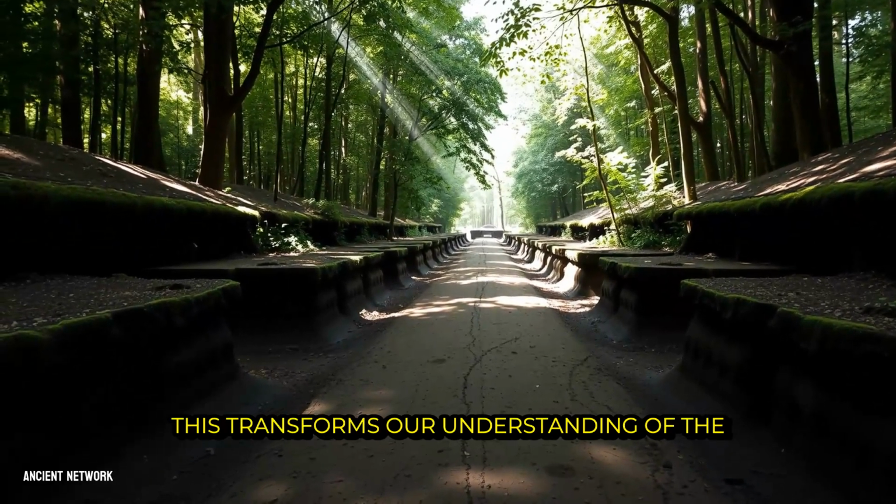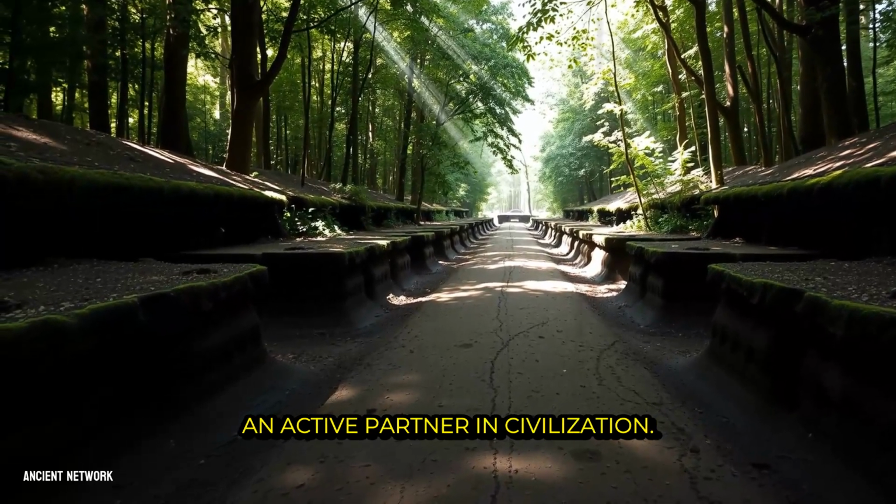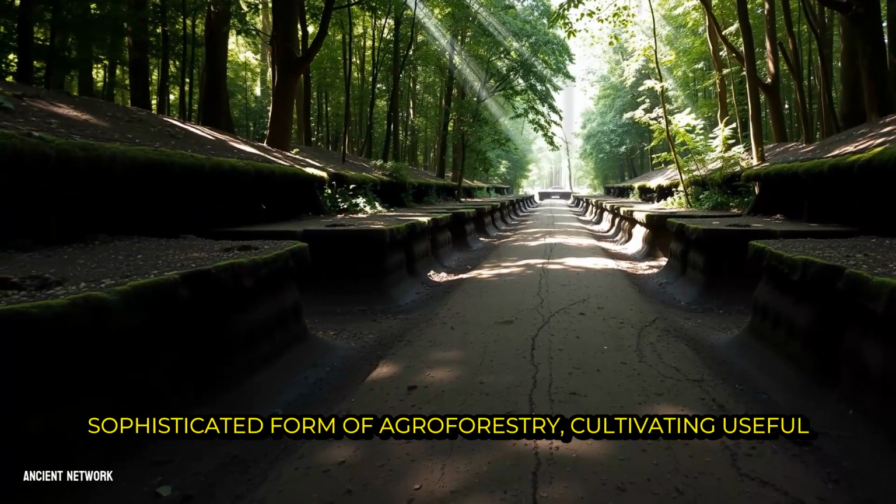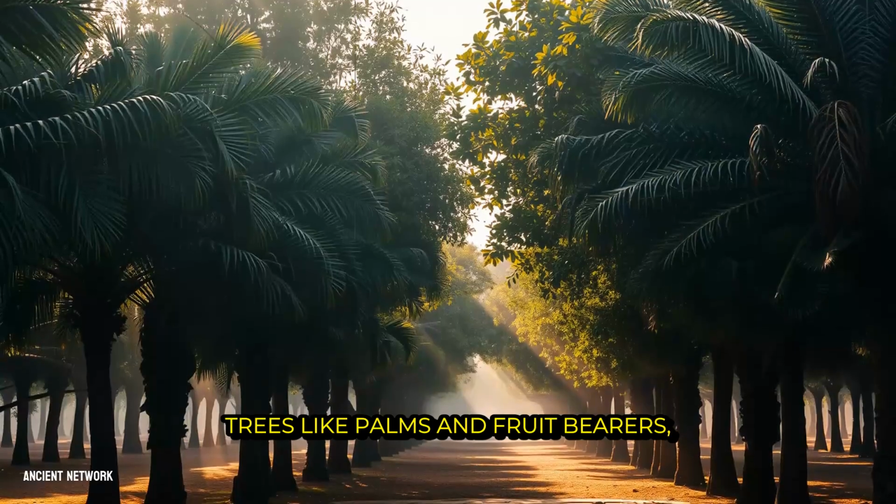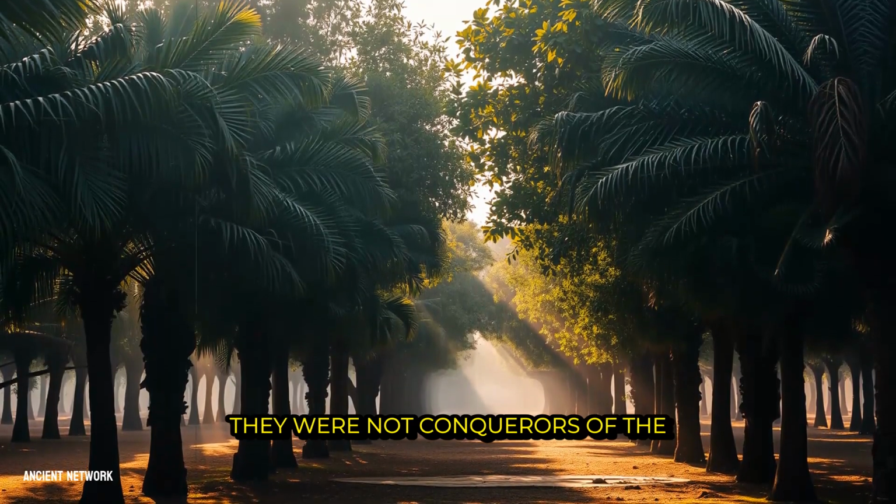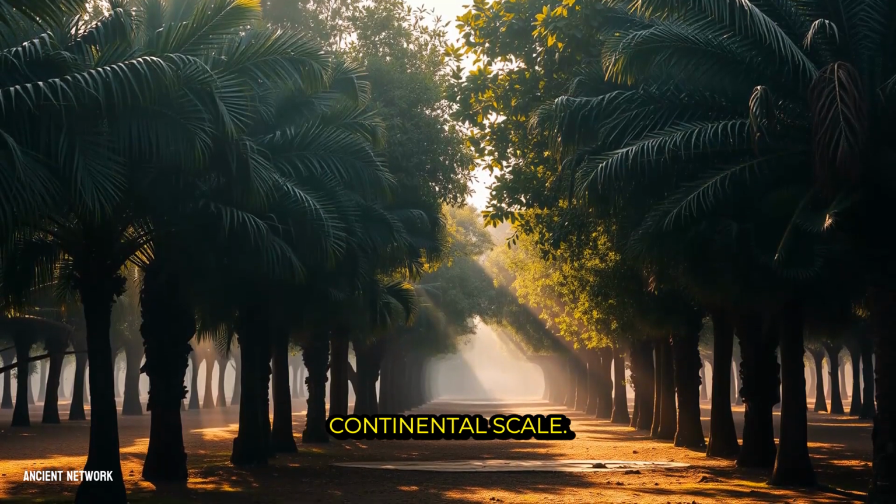This transforms our understanding of the Amazon from a passive backdrop to an active partner in civilization. It appears these societies practiced a sophisticated form of agroforestry, cultivating useful trees like palms and fruit bearers, while enriching the soil to create a productive, park-like environment. They were not conquerors of the wilderness, but masterful gardeners on a continental scale.